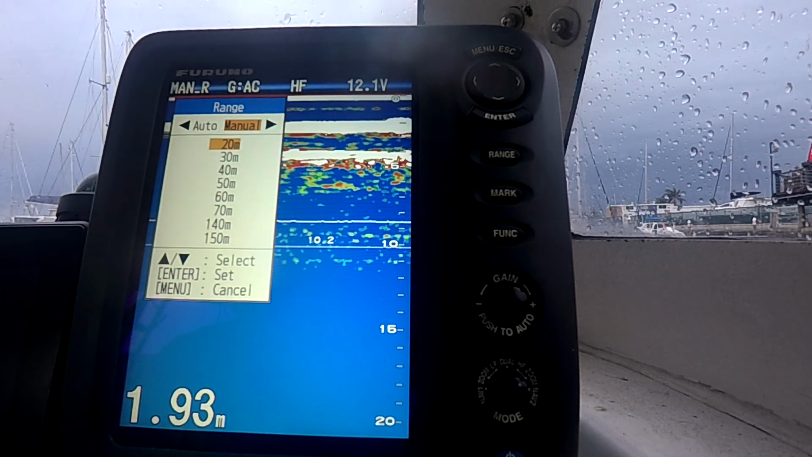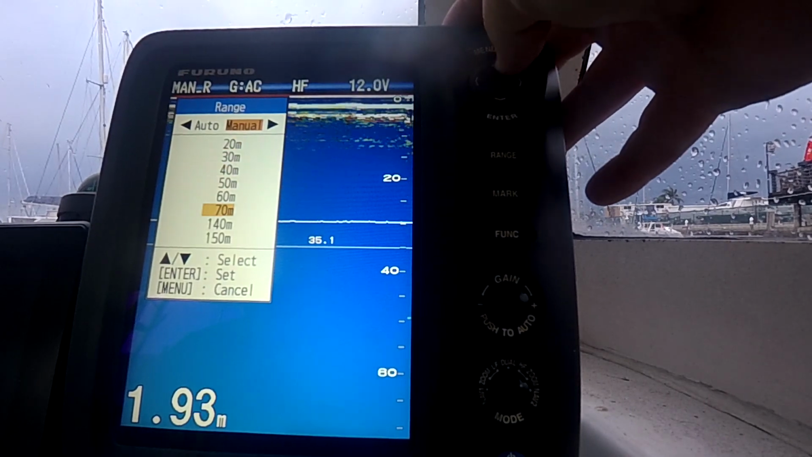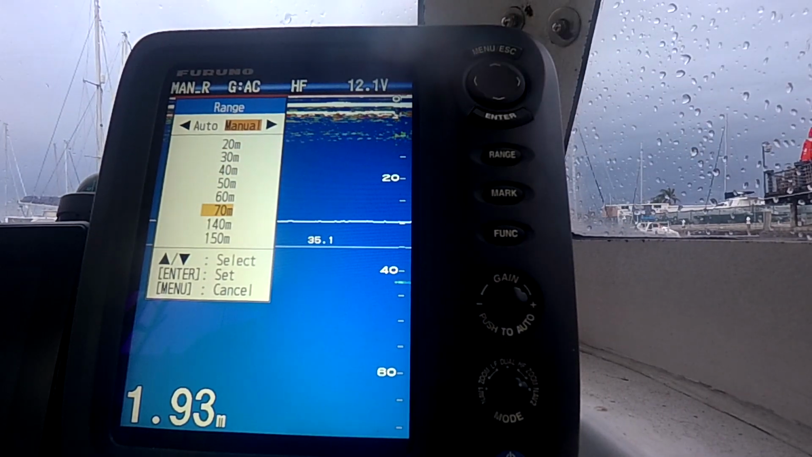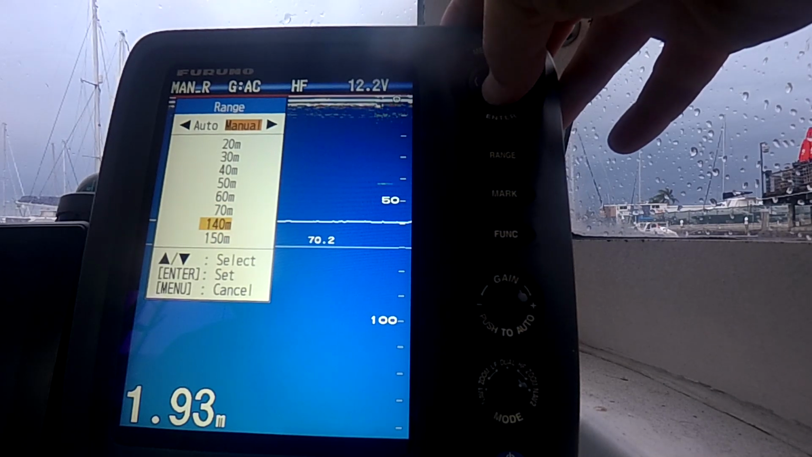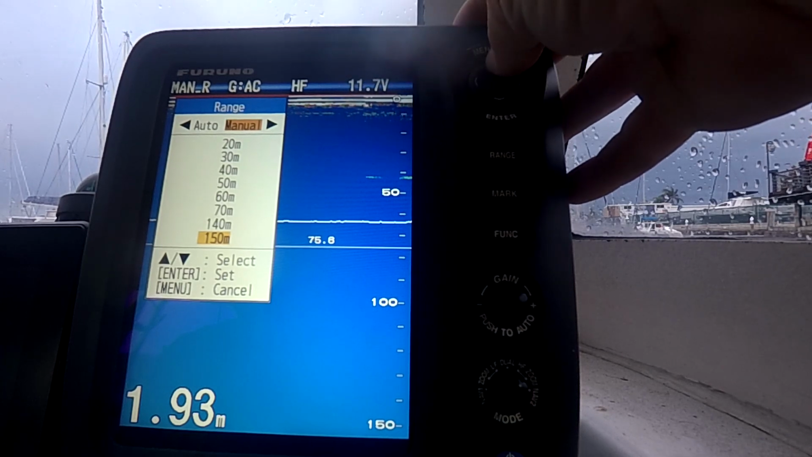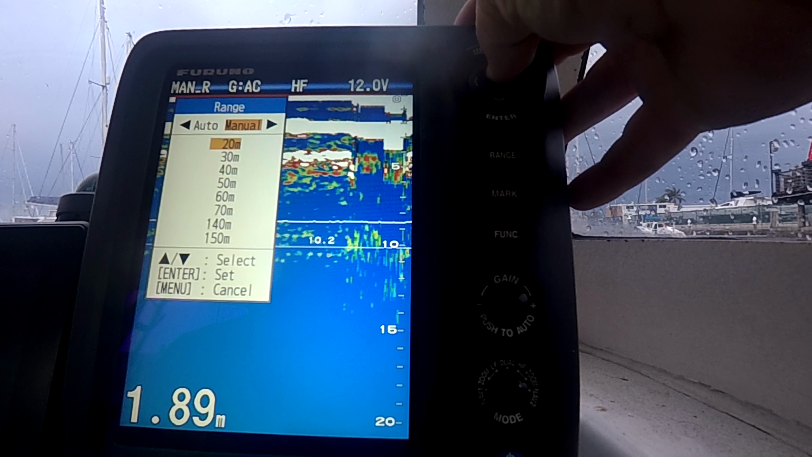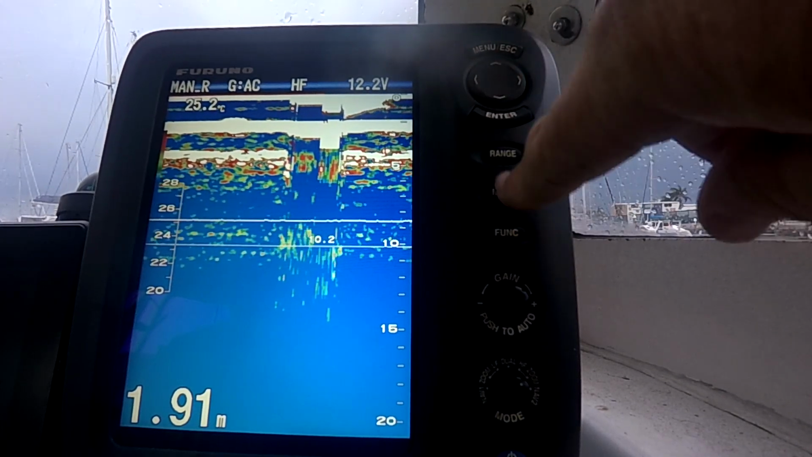I just go straight to 20, and then every 10 meter increments, because they're probably my main depths that I fish day to day. And then, like I said, I can change these two around depending if I'm on the shelf or I'm out in that sort of 140, 150 meter range. Anyway, so we go back to 20. So that was the range button.